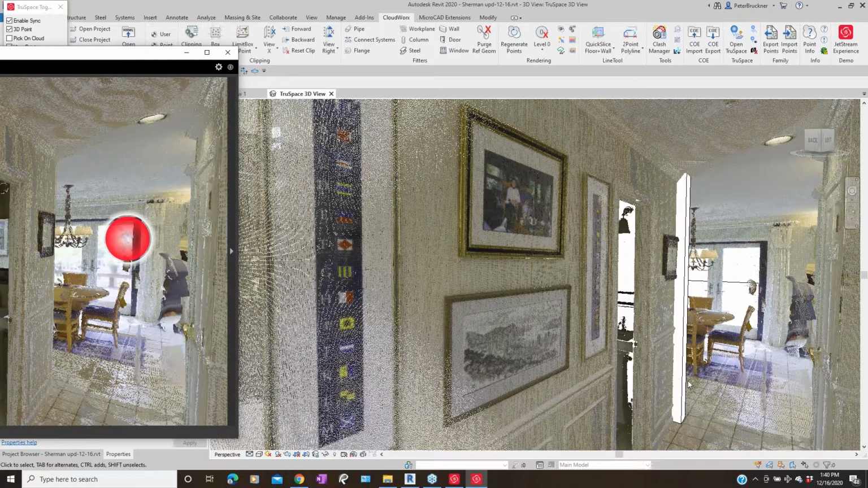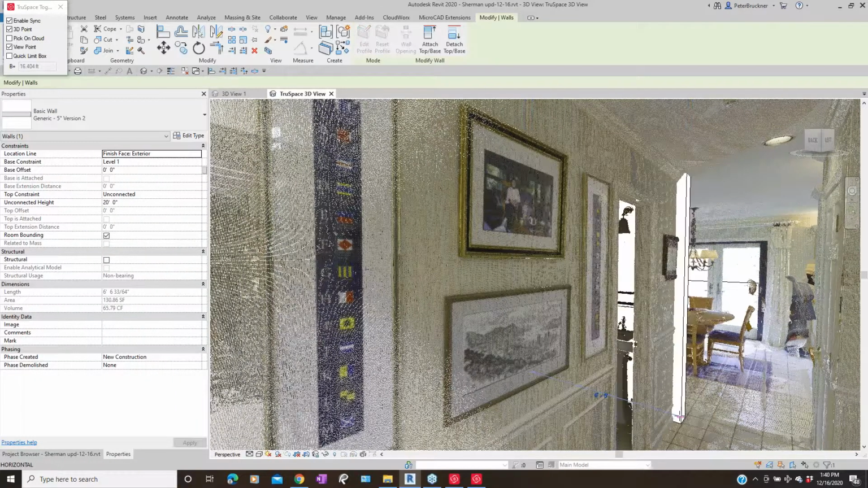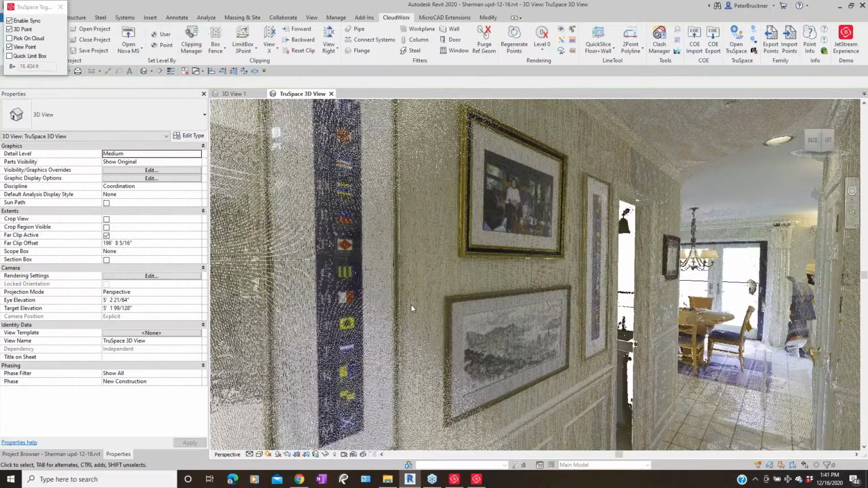In this case, I noticed that it overextended the wall, but I can always take that wall and edit in Revit back to where it belongs. So we always have the constant back and forth between the model and the Revit file.